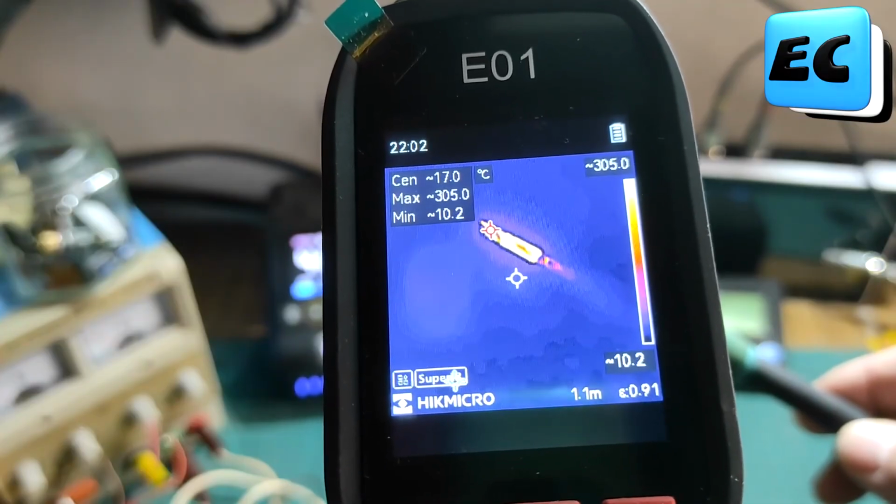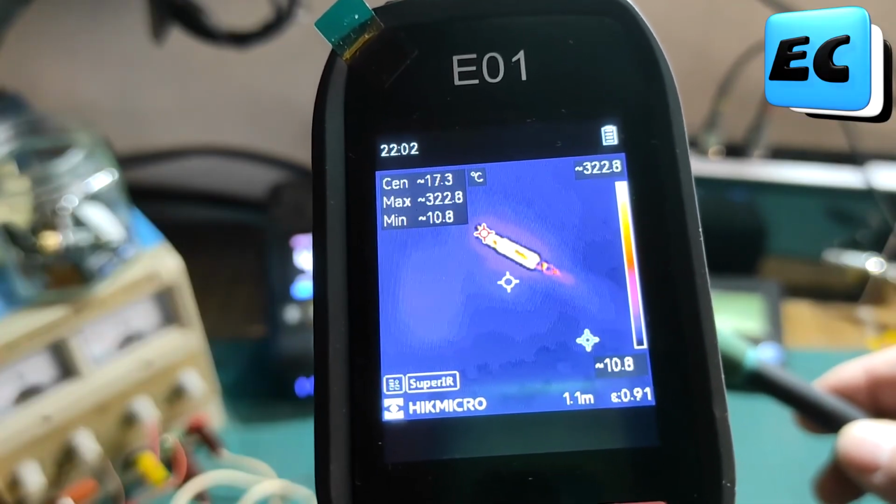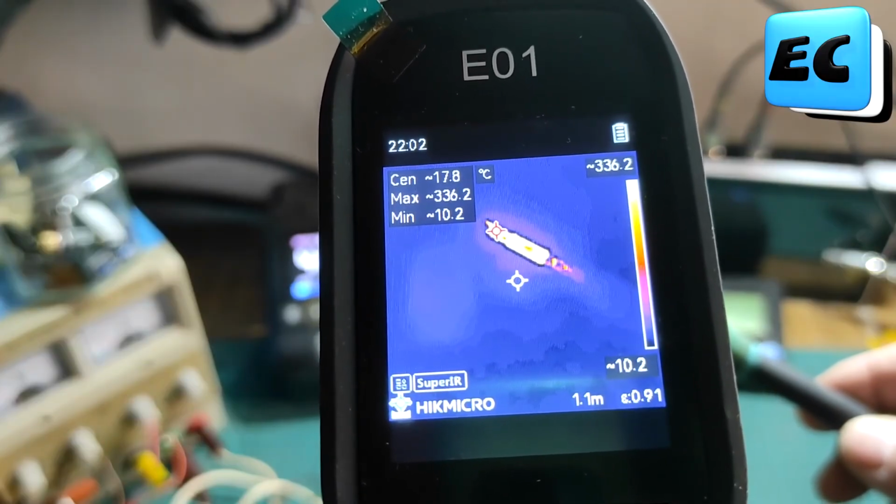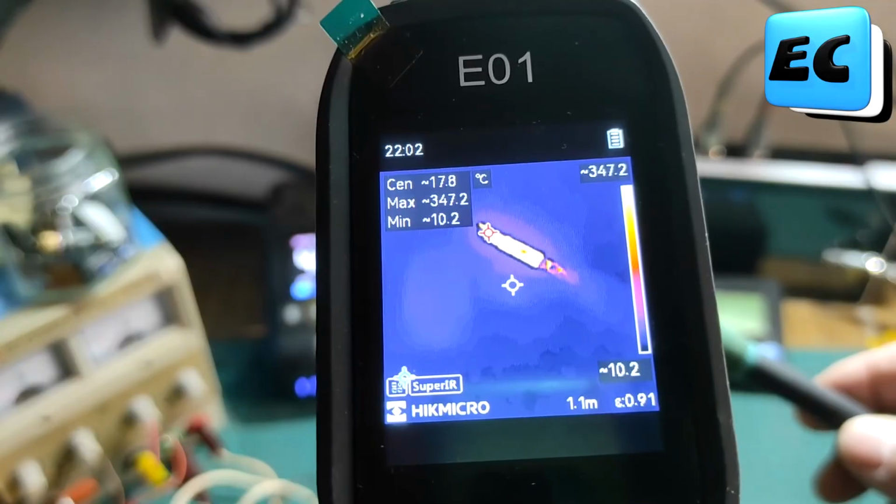Look at the tip of the soldering iron, right? Watch how it's heating up. We can also take photos or record video using the trigger.